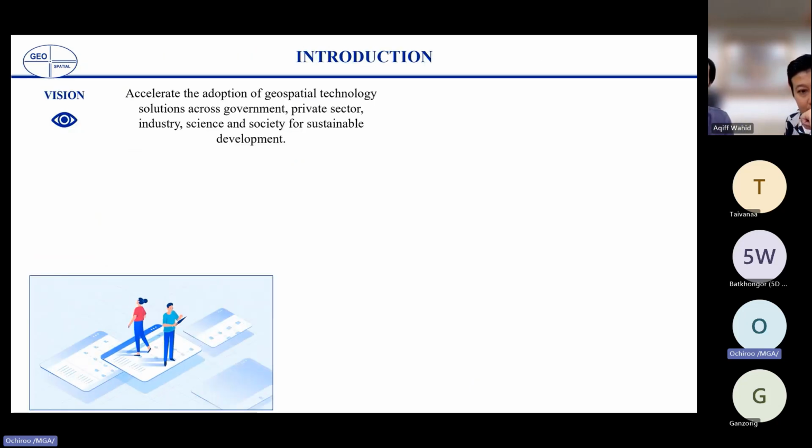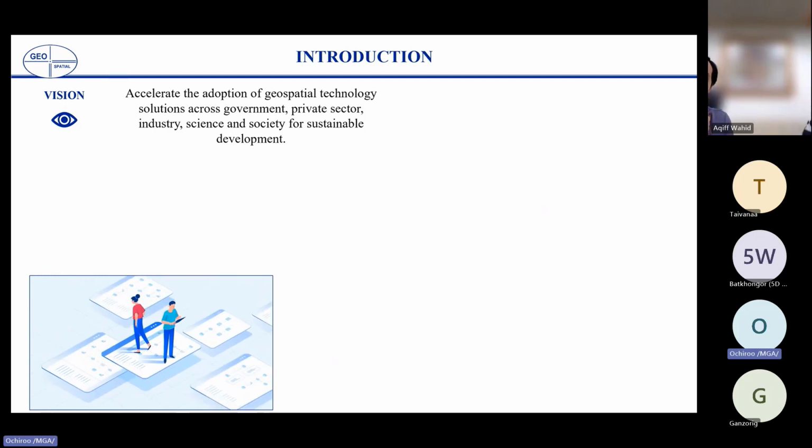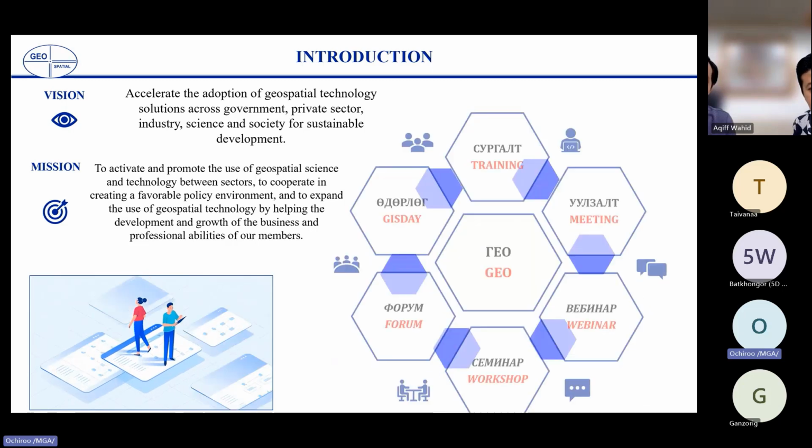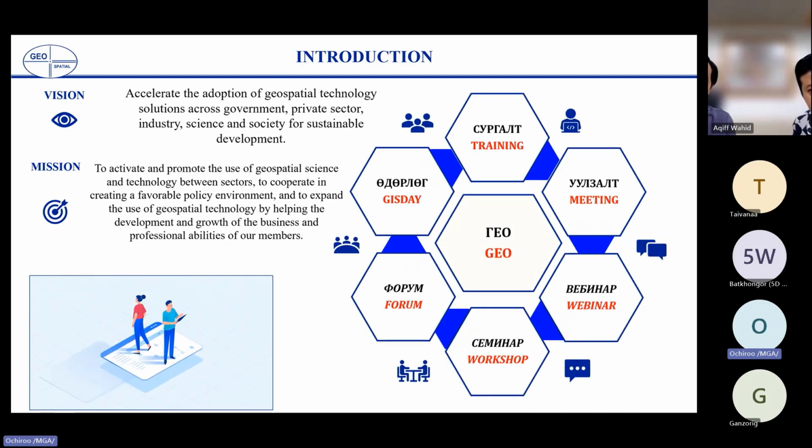Our association's main vision is geospatial technology solutions across government, the private sector, industry, and geoscience for sustainable development. Our mission is to connect the younger generation, young scientists, engineers, and private companies in one platform. Based on this mission, we were established in 2015, and our 6 main activities in Mongolia are job meetings, job webinars, job workshops, job forums, job training, and the GIS test.